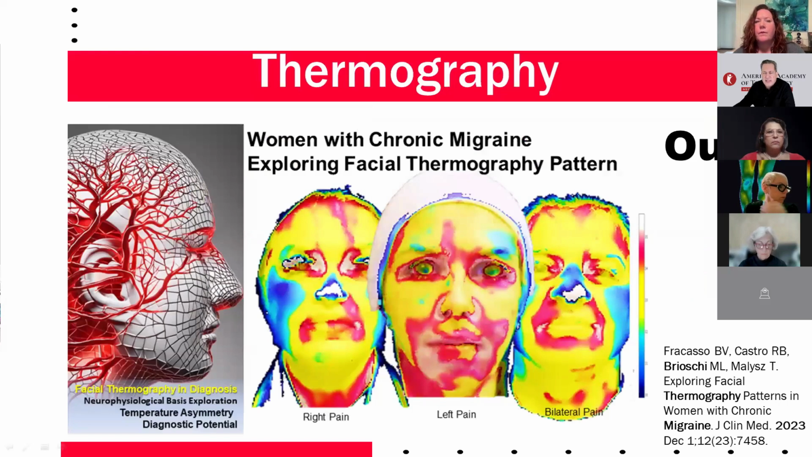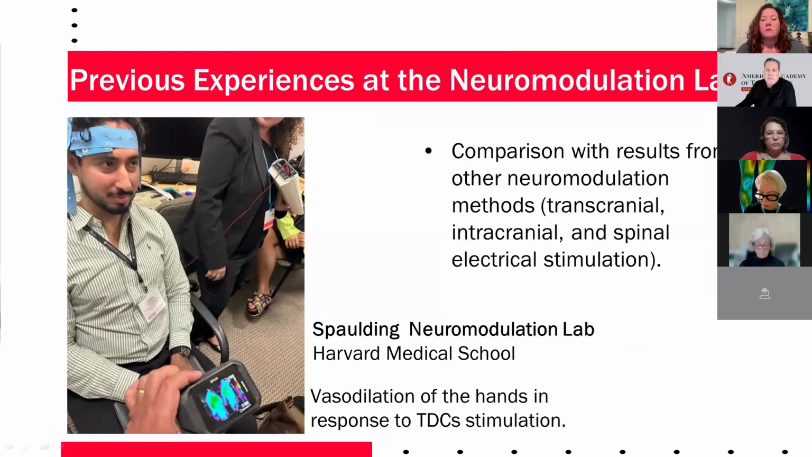Here's a current example of the out-in concept in thermography. In a study I published on migraine, we collected images and then analyzed the temperature distribution data later on a computer using statistical software. Although the images were taken at the bedside, the evaluation was done afterward, not in real time.